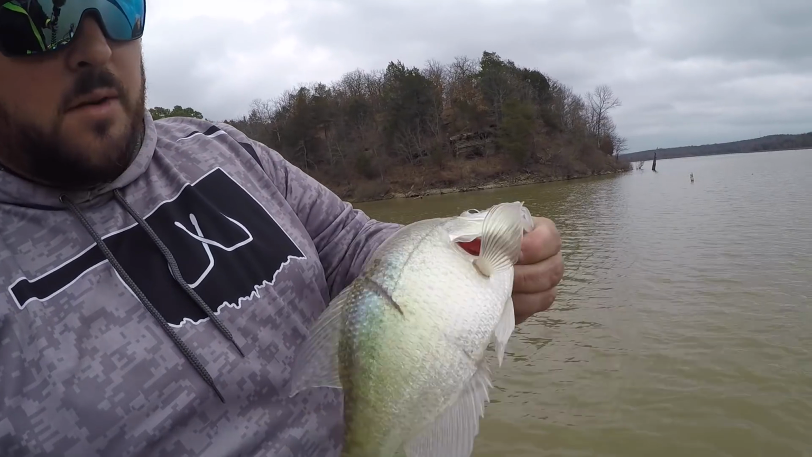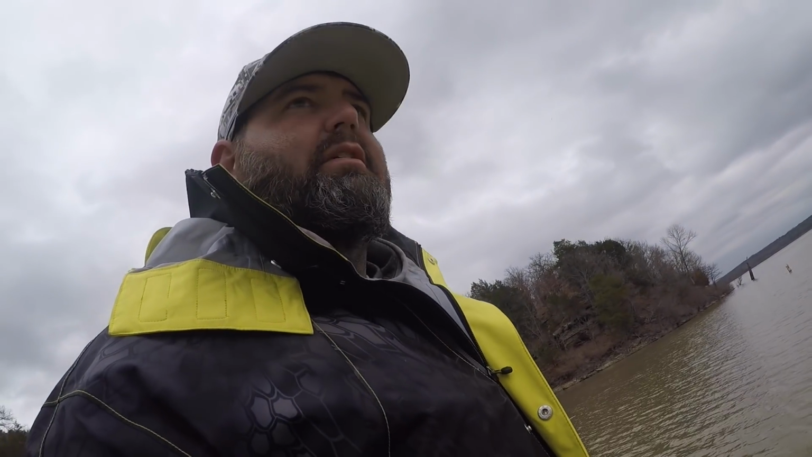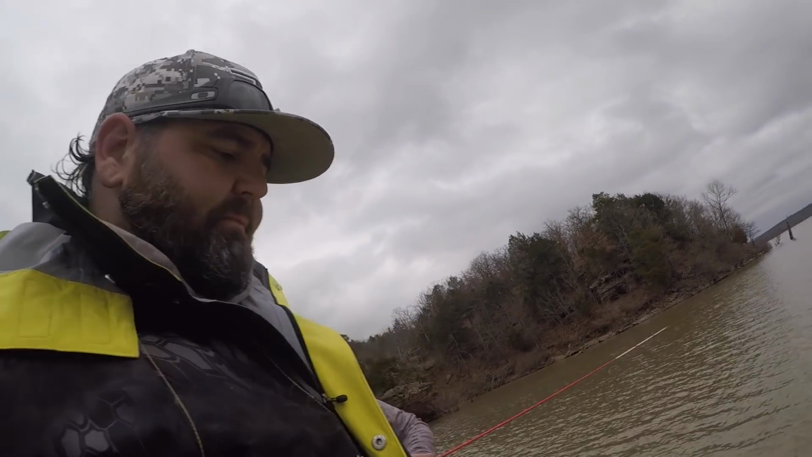Little guy. Been hit bad by a boat prop or something. Something tried to eat him. But get out here, do some fishing. You can get them. That Livescope helps, but it ain't a guarantee every time. You still got to put a little bit of thought into where you're going to be. But get on the water, people.